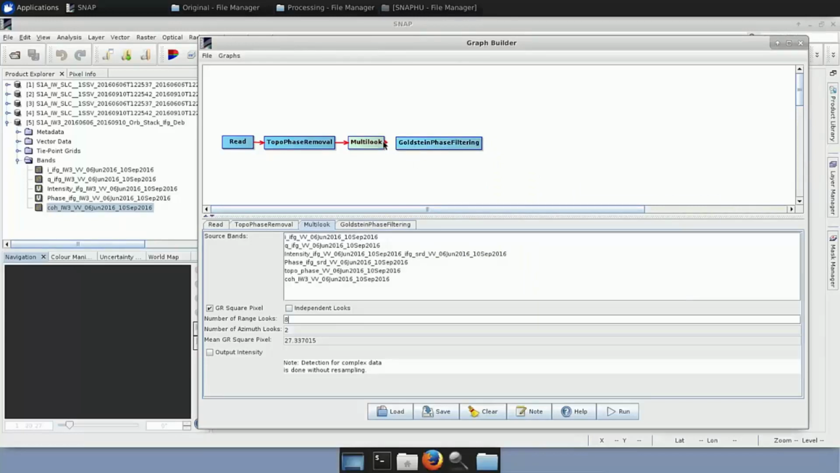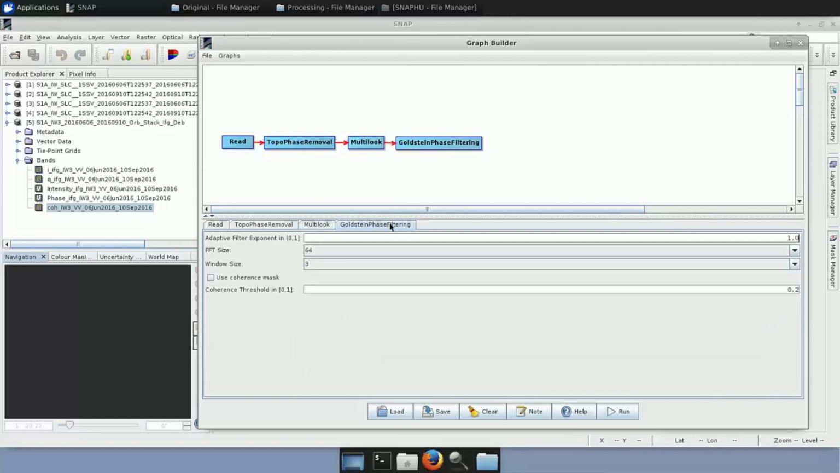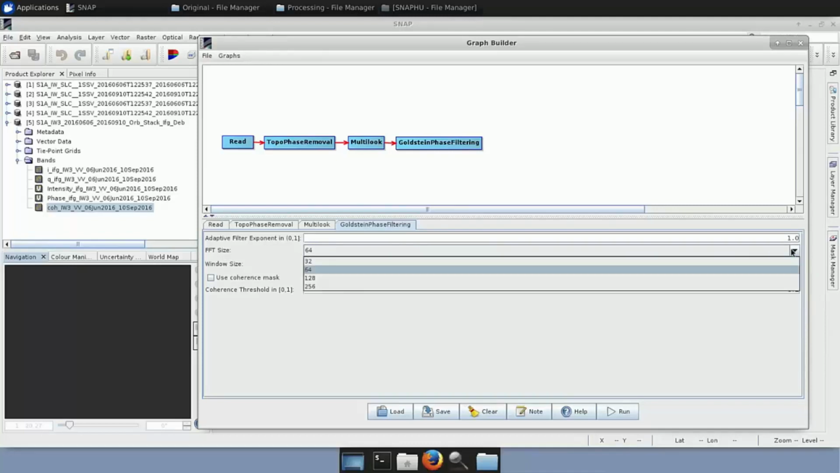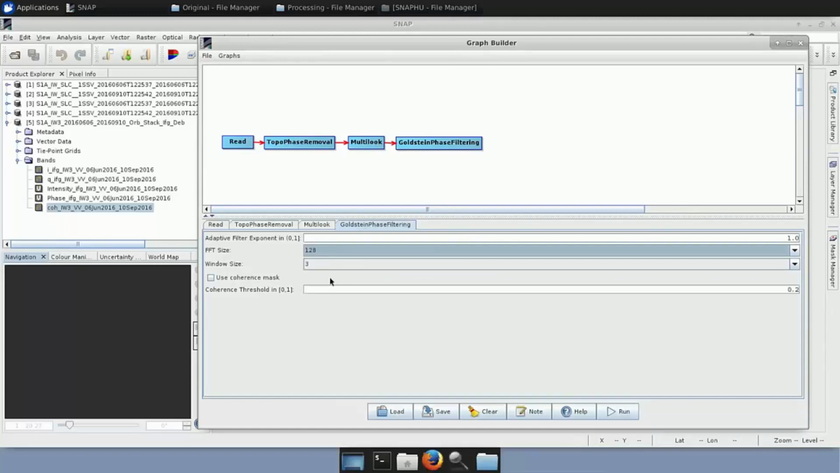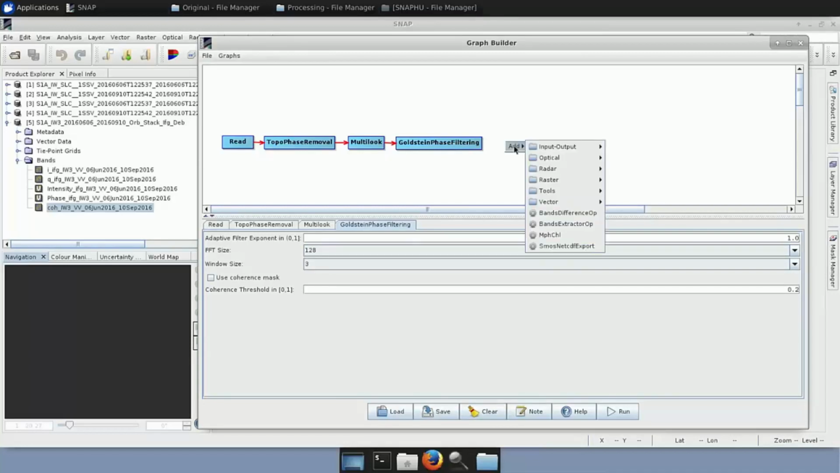So let's connect the operator again. And in the corresponding tab, we just go to the size of the filter and we enhance it a bit and we make it 128. The next one is to create the SNAPHU export part, because we actually need to make two of them.